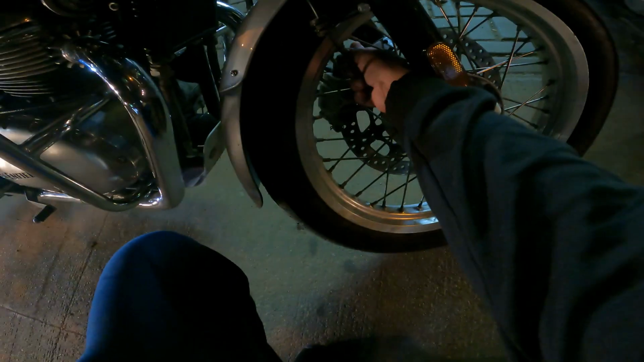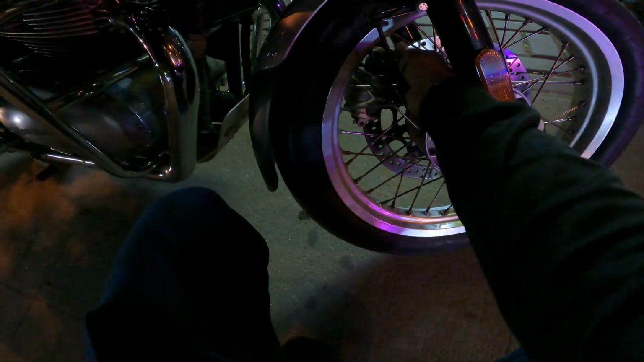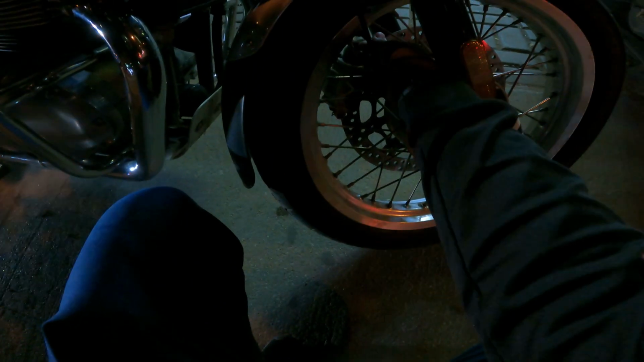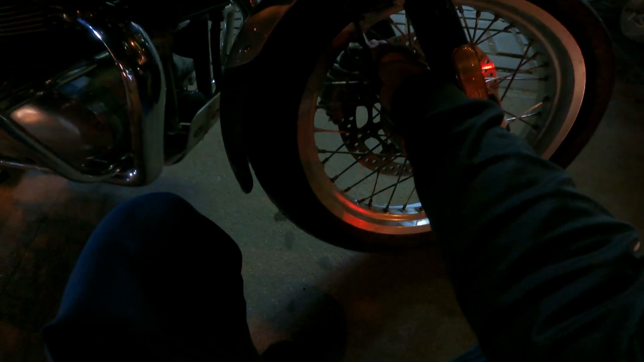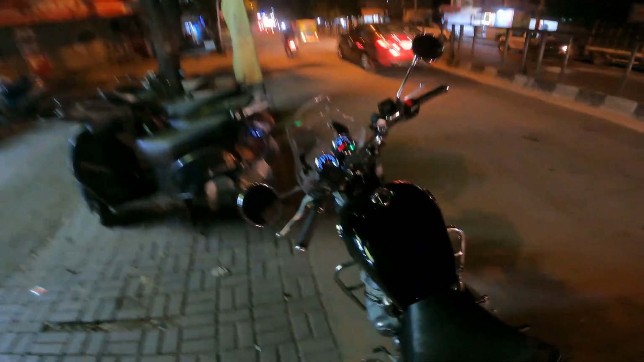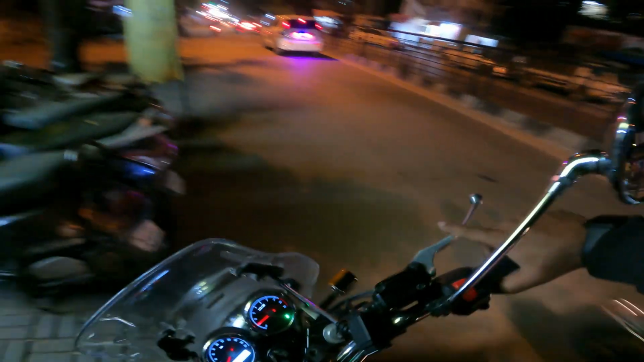Talking about this part right here. Yeah, suddenly it becomes super tight. So yeah, all right, it's been sorted. So just gonna go on a short spin.